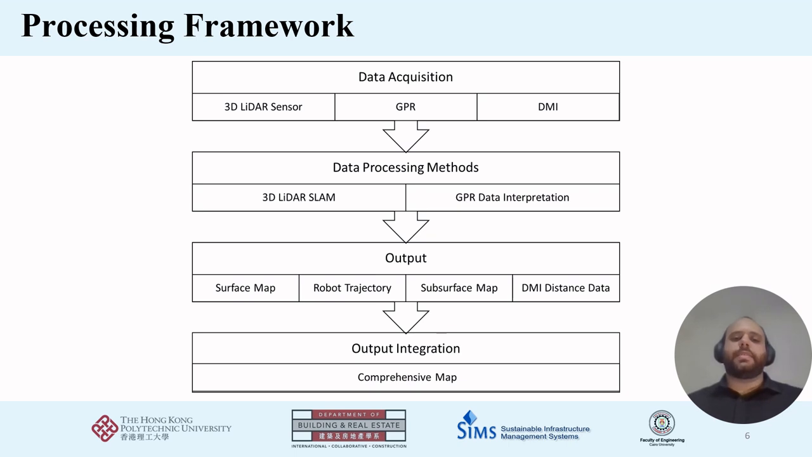The second step is data processing, where the 3D LiDAR data is used to perform the simultaneous localization and mapping method to estimate the robot's pose and generate a point cloud representation of the surface. The GPR data is interpreted to produce a subsurface map that shows the condition and the depth of any buried objects. The DMI data is used to align the GPR data with the robot's trajectory. The final step is output integration, where the surface and subsurface maps are combined to provide a comprehensive view of the environment.